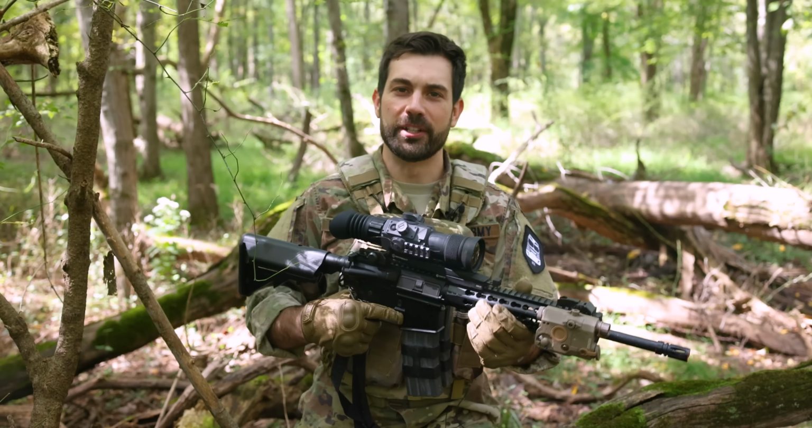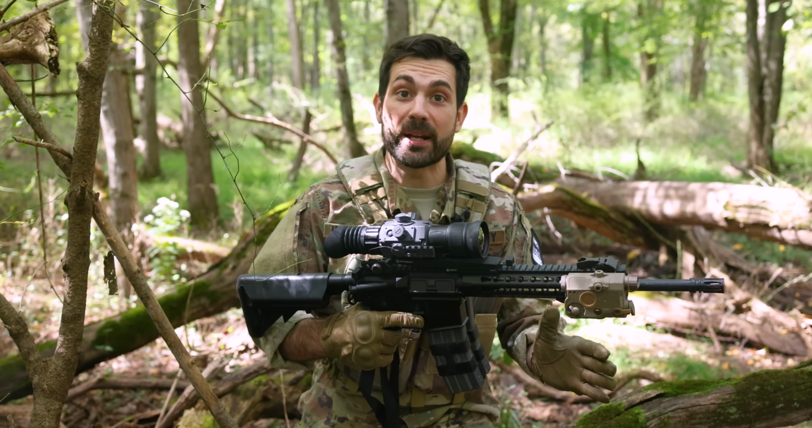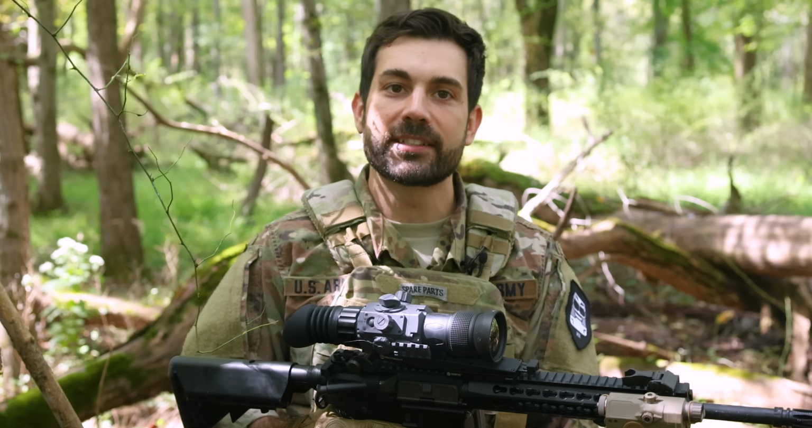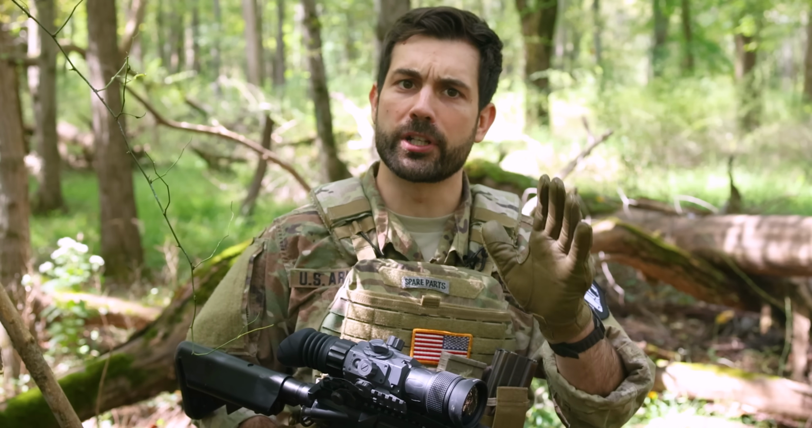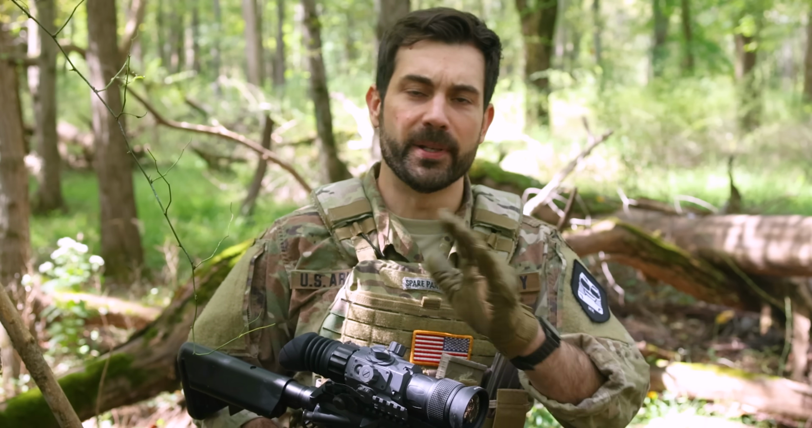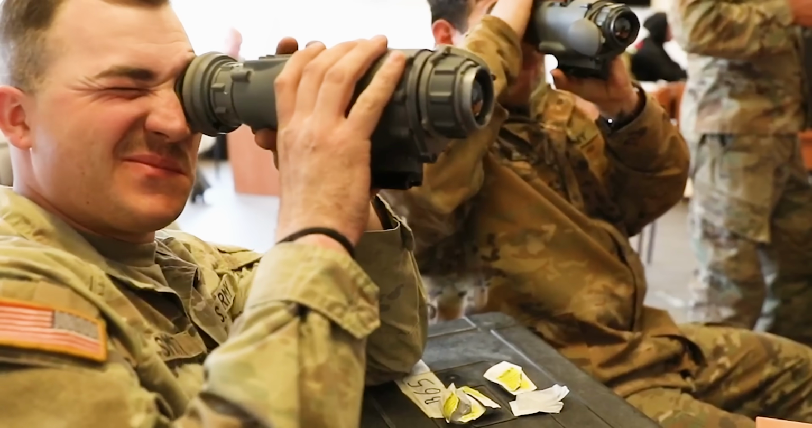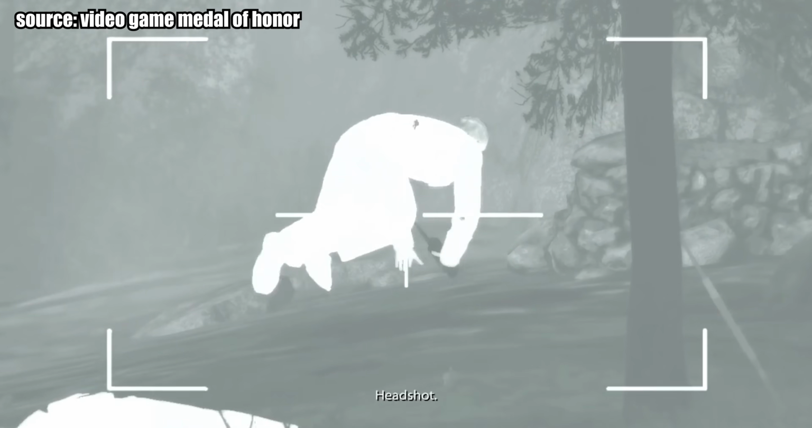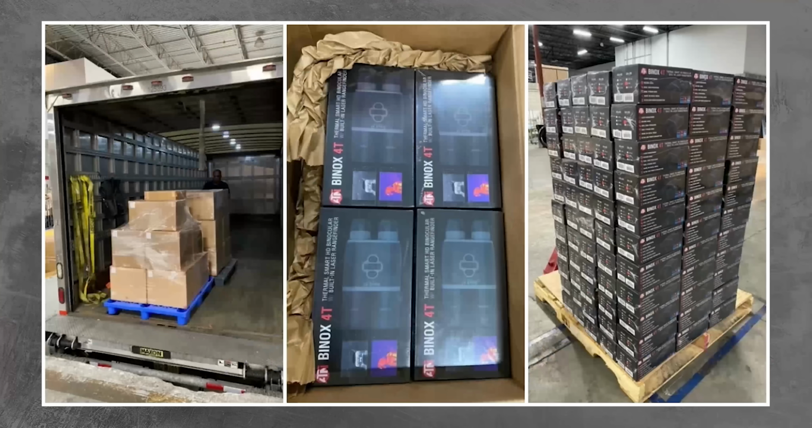Over a decade ago, I deployed to Iraq with thermal optics like this, and it was still so expensive and difficult to produce that my platoon of 40 soldiers had to share just 2 devices between all of us. Infantrymen are known for sharing drink, ladies, diseases, but not thermal optics, that'd be gross. However, in the past 2 decades since then, there's been an explosion in the availability of thermal vision technology. It's even easier to acquire than night vision goggles in many cases.